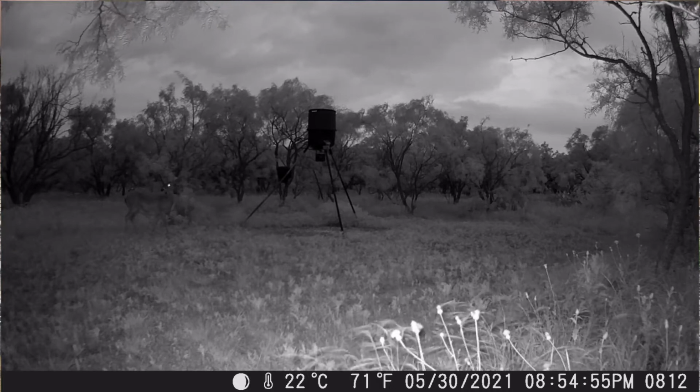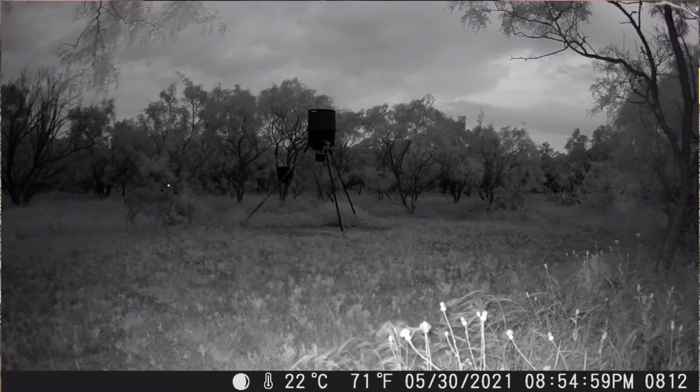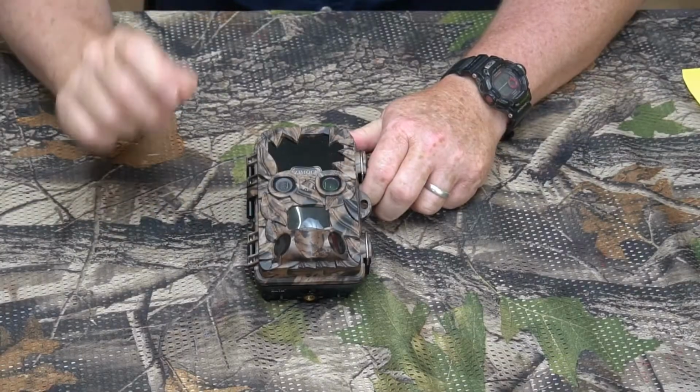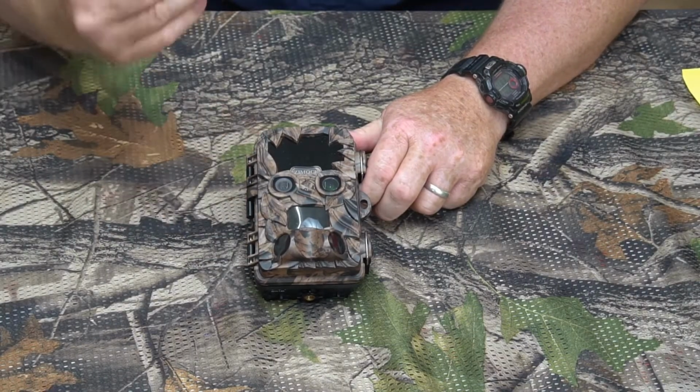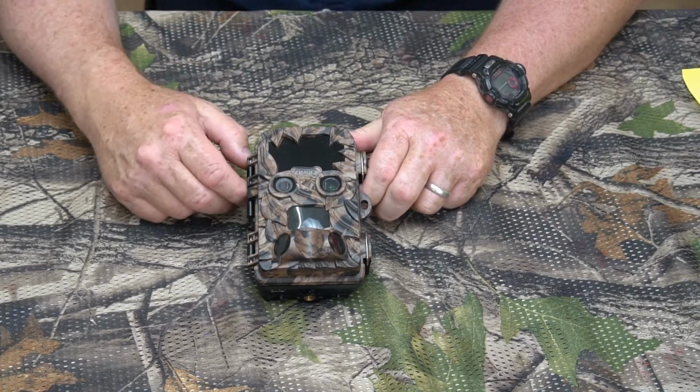See, so a lot better. So if they just tweaked it just a little bit where they turned those on a little earlier, we wouldn't get that really grainy, extreme low light video. But that's all that needs. It's not a problem with the camera itself. It's just when the infrared lights turn on.